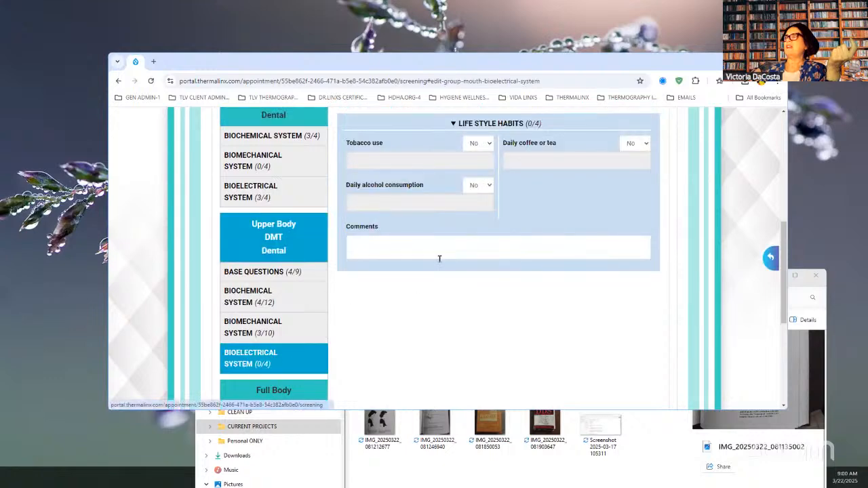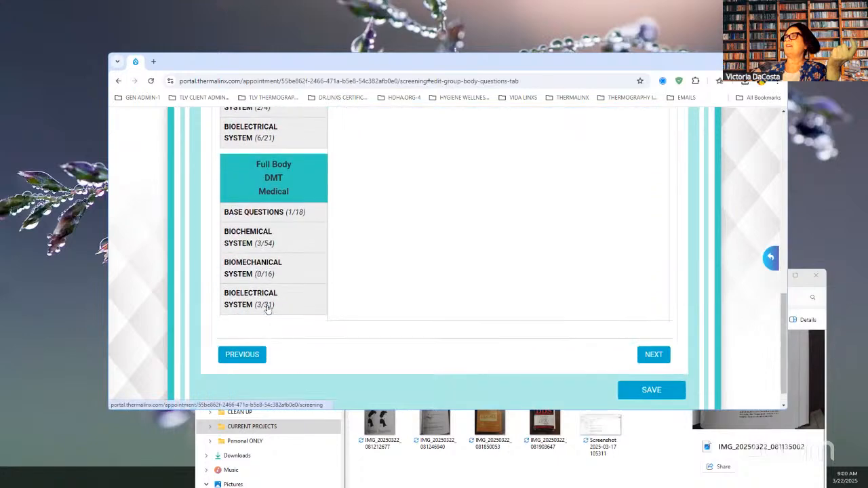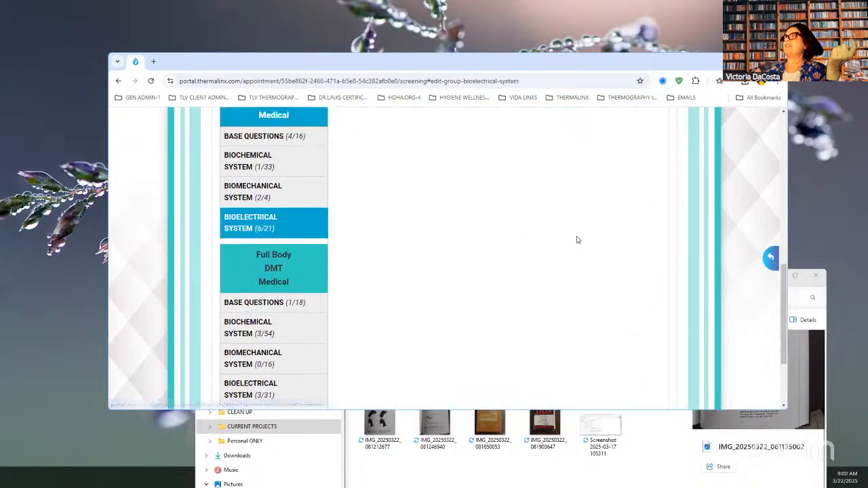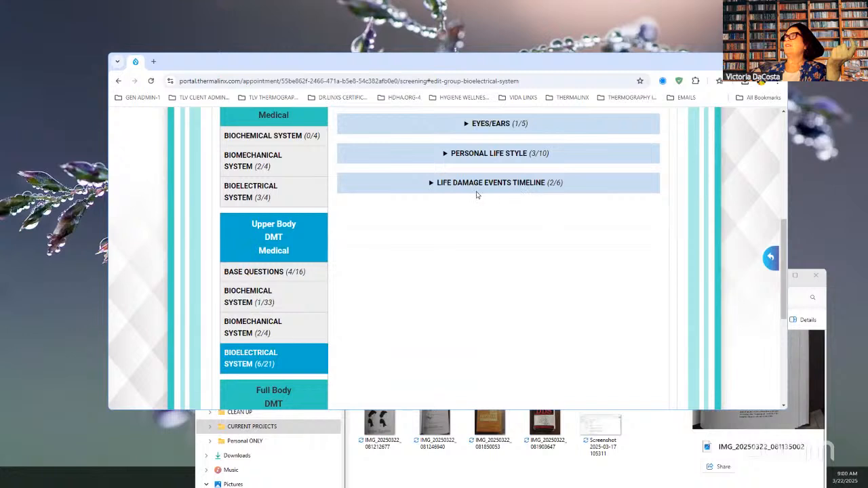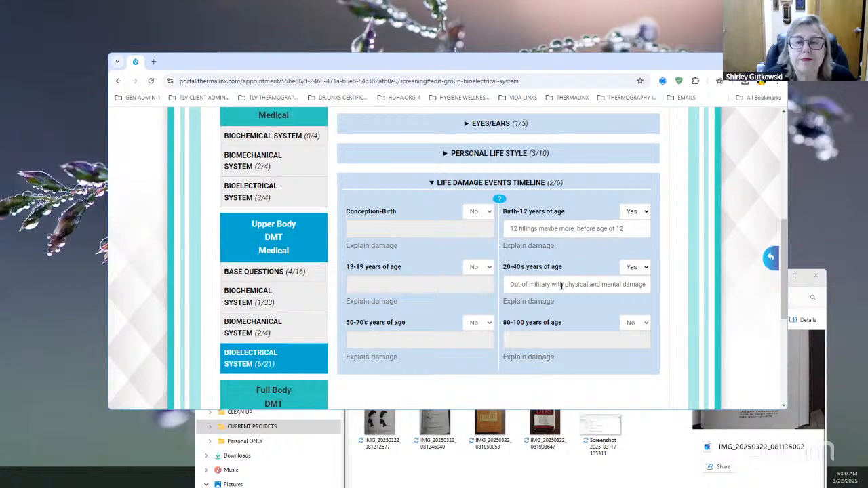And in one of the areas here in the software, I like to find out, especially here, I want to know life damage events that happened, and he's telling me he had 12 fillings, maybe more before he was 12. And he was in the military and had physical and mental damage.